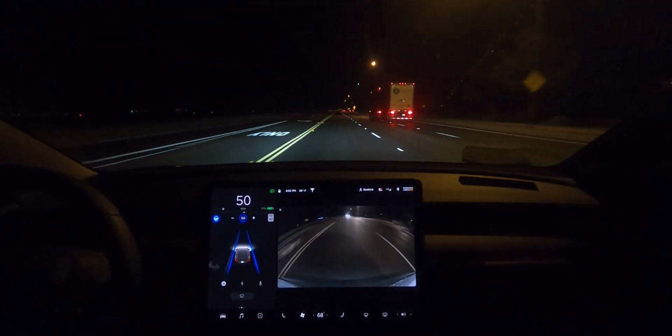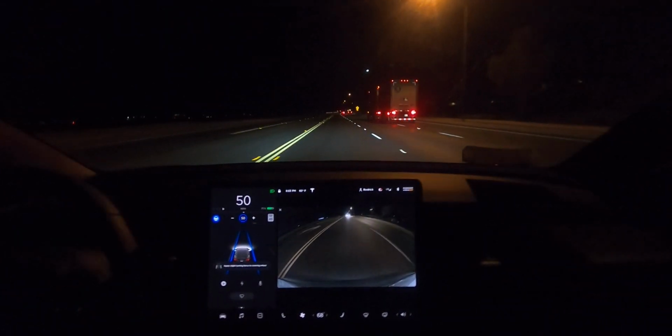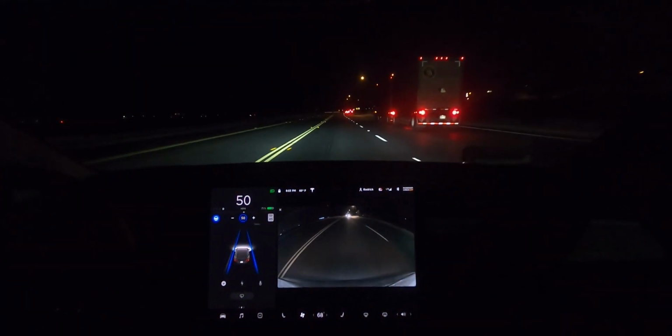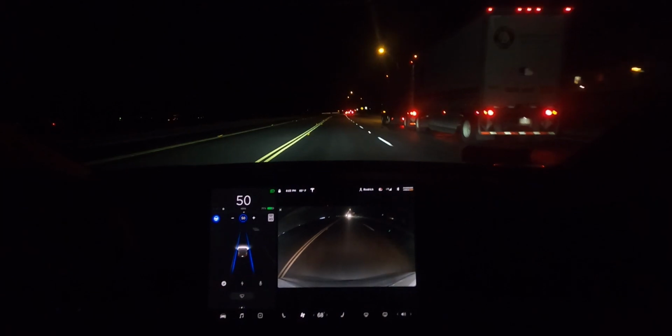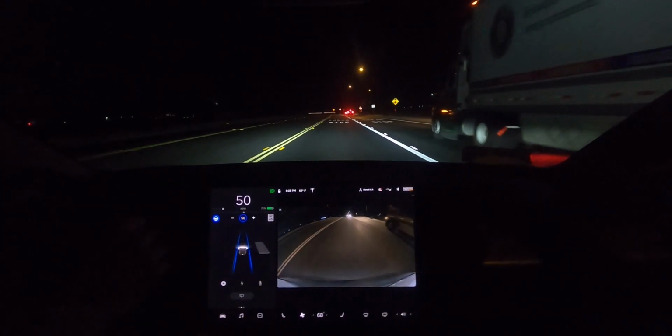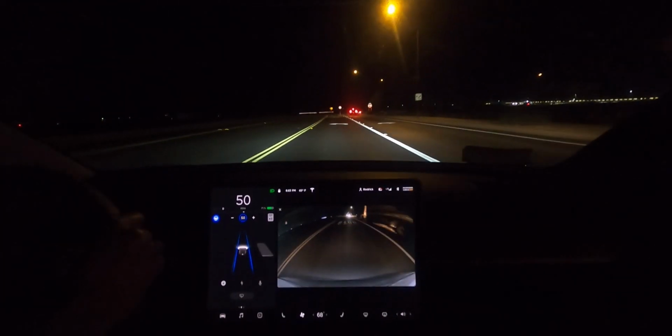Alright, looks like we got a turn coming up ahead. Not so much a turn as a curve. Wait, is it a stop sign? Everyone's stopping, he's turning right. I think I'm in a left turning lane? Okay. I guess you have to go left or right, so it looks like I'm going left. Okay, is Autopilot gonna warn me?